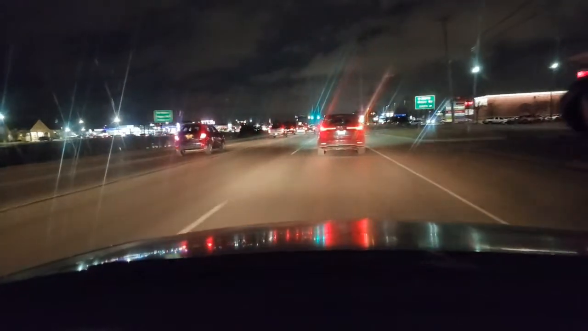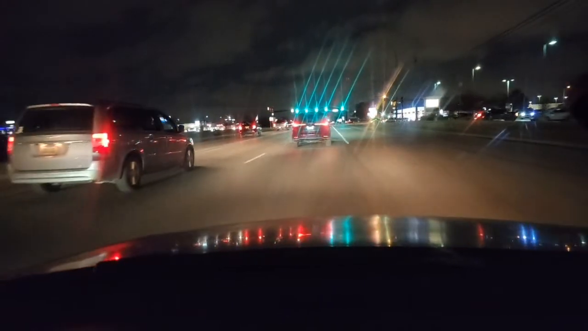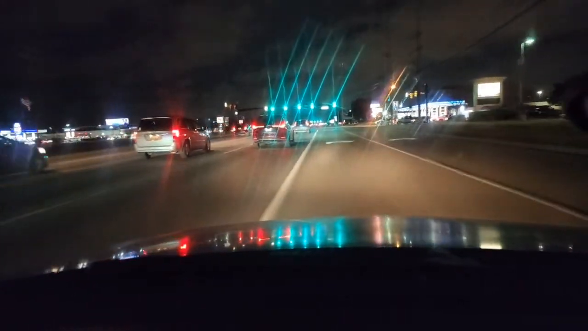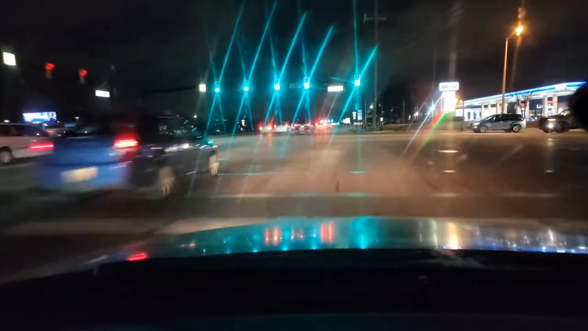Hey, I got over. And then I need to get over one more lane to the right. Oh, yes. And this is a double right turn lane, so I'm going to be in the outside lane. You're going slow, and you're by the double yellow.